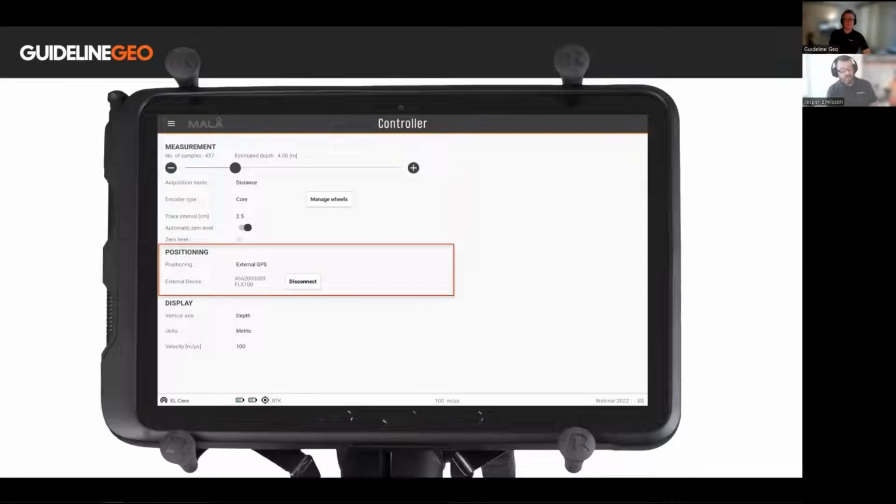Next is positioning, which is where you decide what type of positioning system you're going to use. This is also where you pair possibly an external device, like a GNSS RTK or a total station, with the tablet before you start working. You could also collect using the internal GPS in the antenna itself if it has one, or